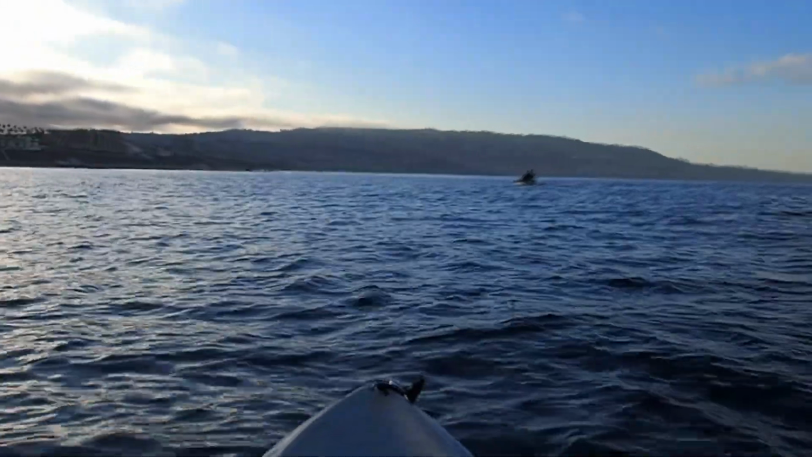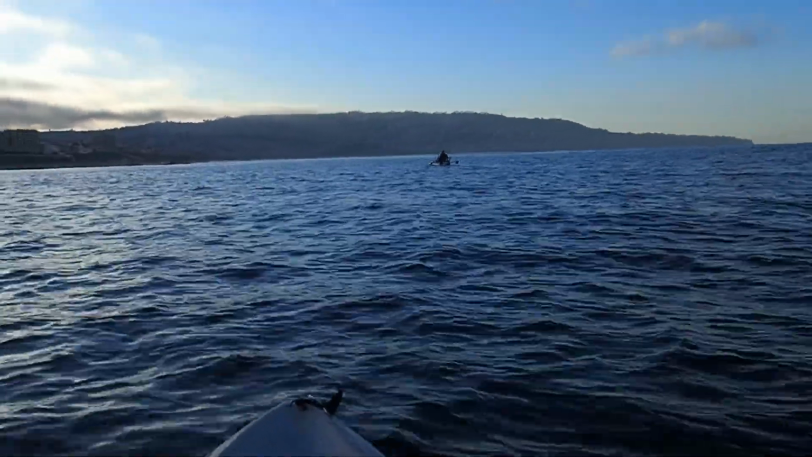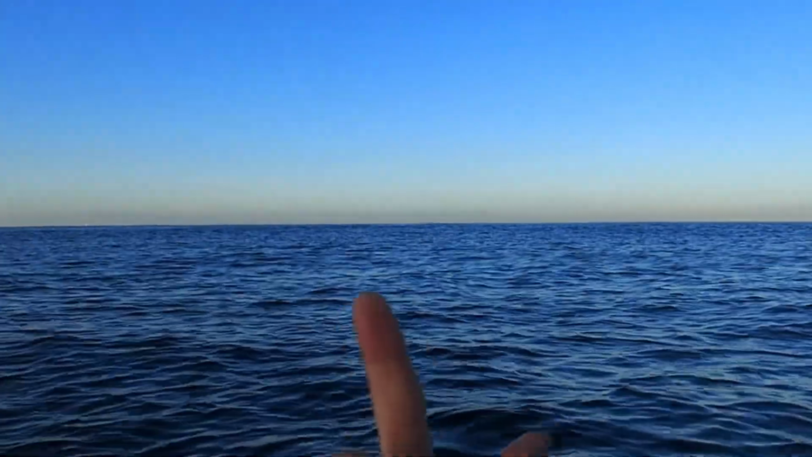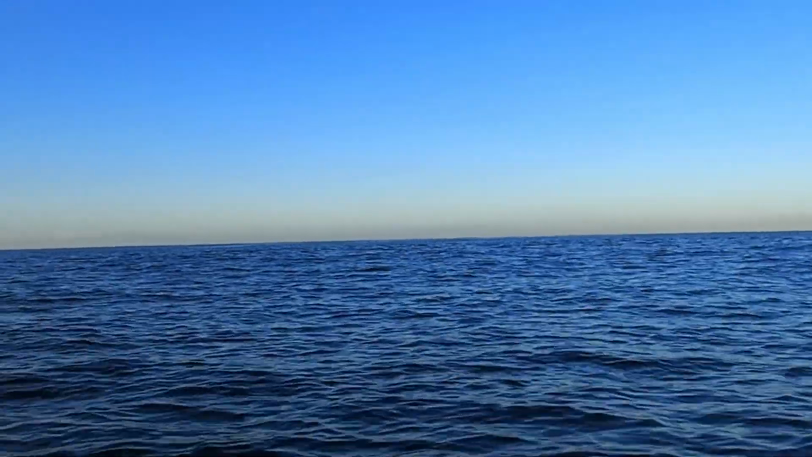As we leave the harbor, I want to give you guys a general description of Redondo Beach and the underwater canyon. The underwater canyon will extend in that direction, and there are portions of it that are like 700 feet.